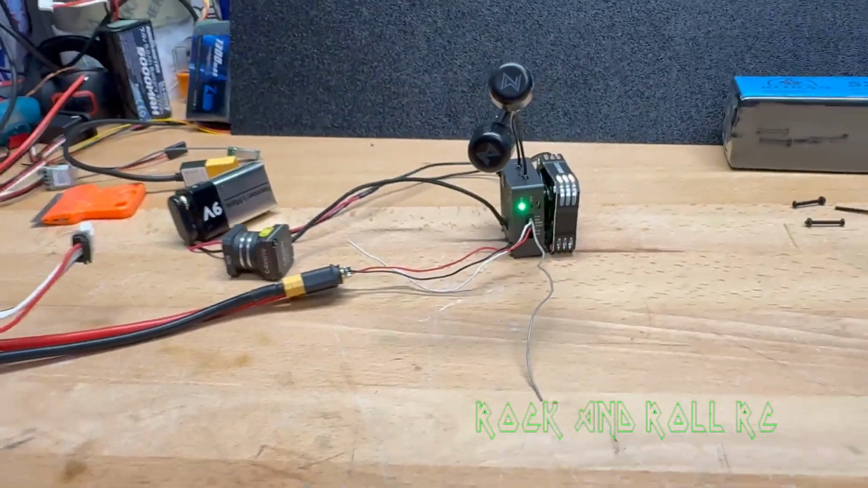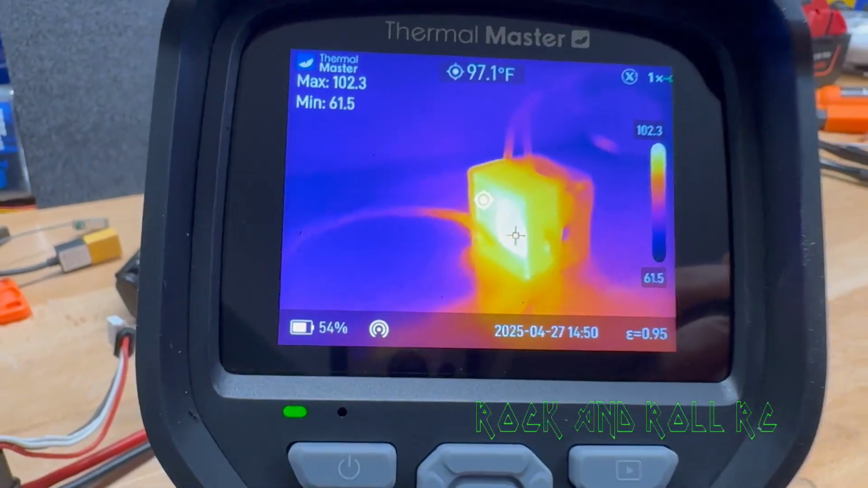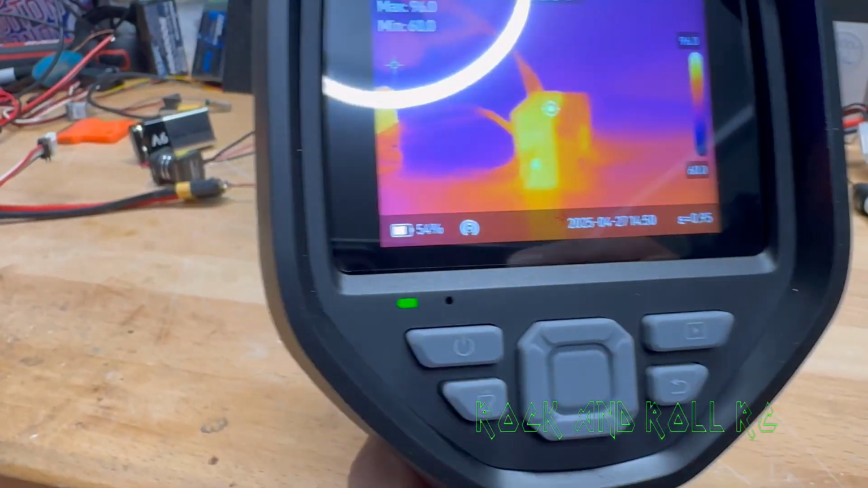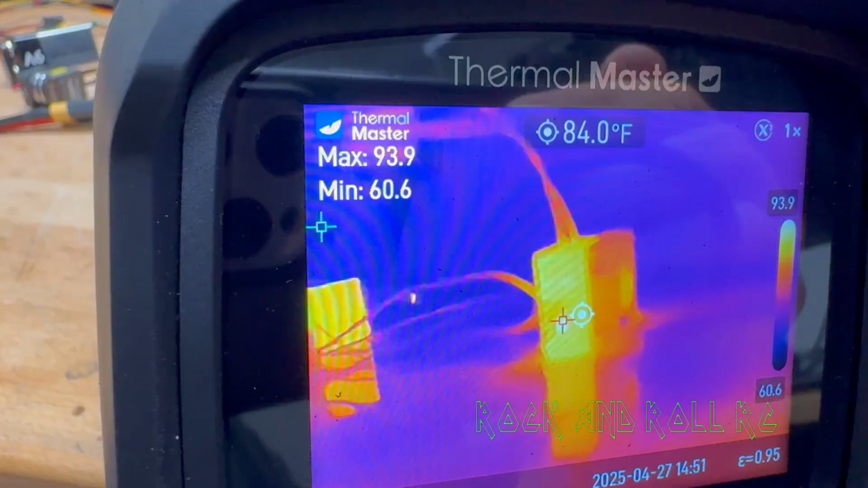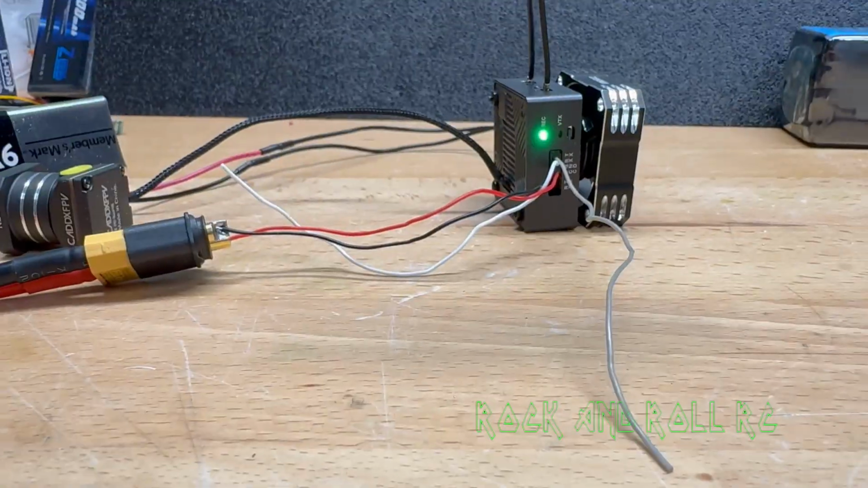Alright, here we are at the 3 minute mark with the fan blowing cold air into the heatsink side, and we're still in the high 80s and holding. The MIPI side temperatures are still holding, and reasonable temperatures are being had. So here we go.